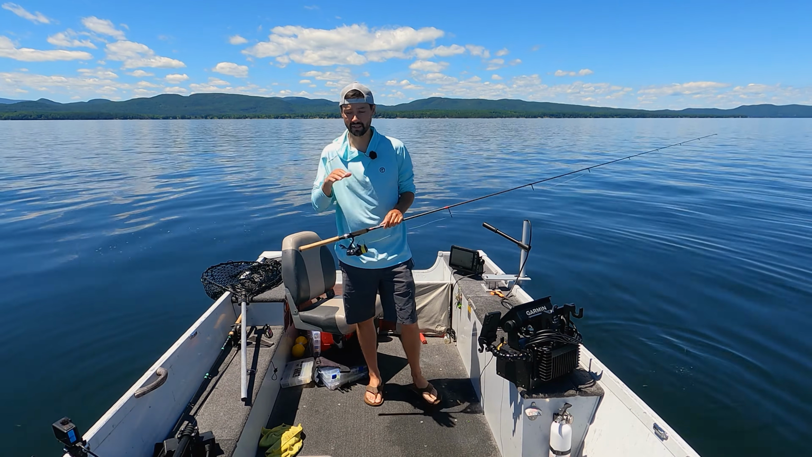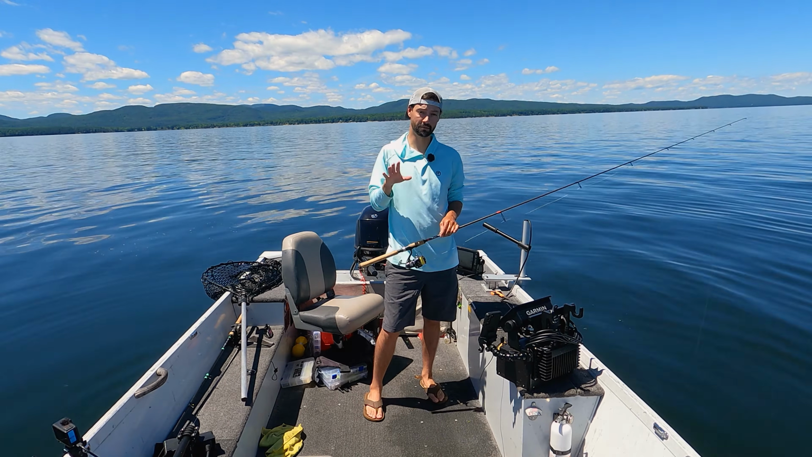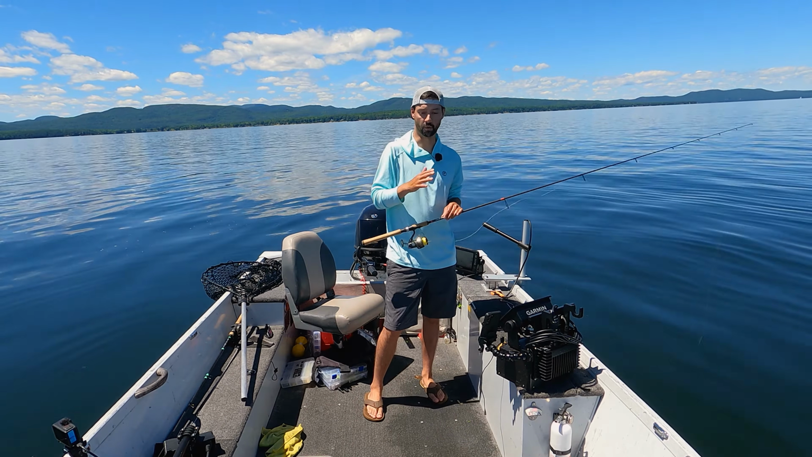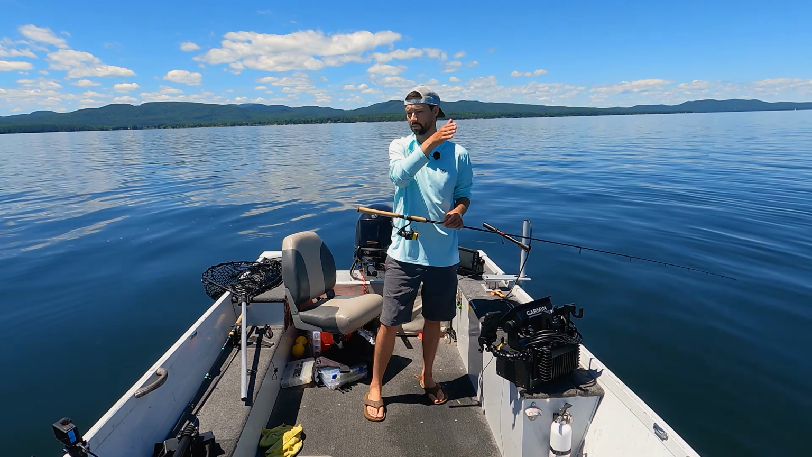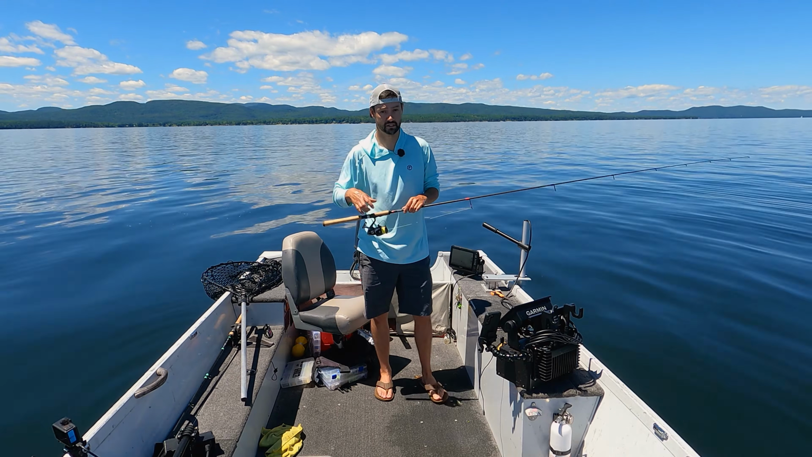So we will continue to move around this hump and just micro move. This is the same thing as fan casting. All we're doing is doing it with the boat. We're just making micro movements around the hump, whether we're on the side of the hump or on the top of the hump. I like to start on the edge.